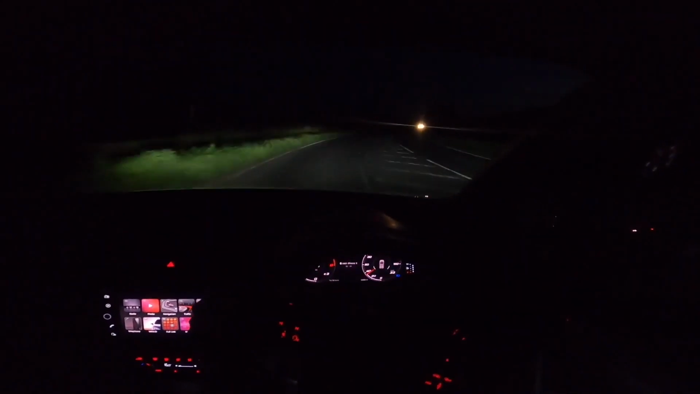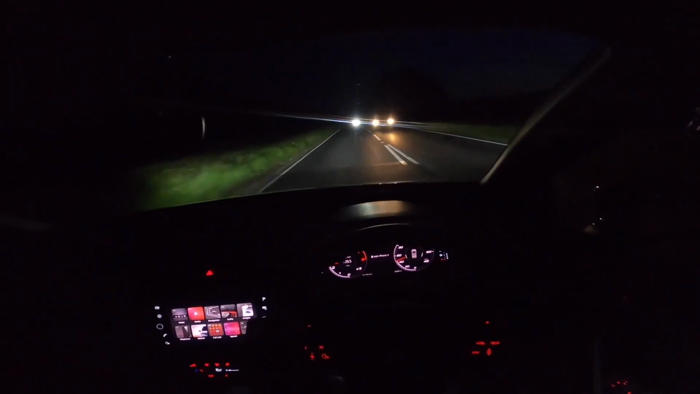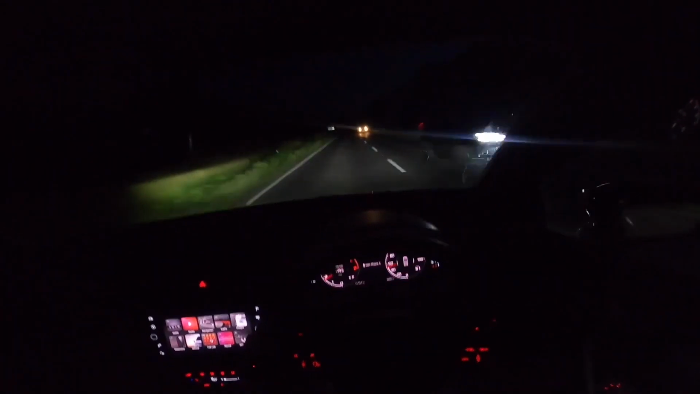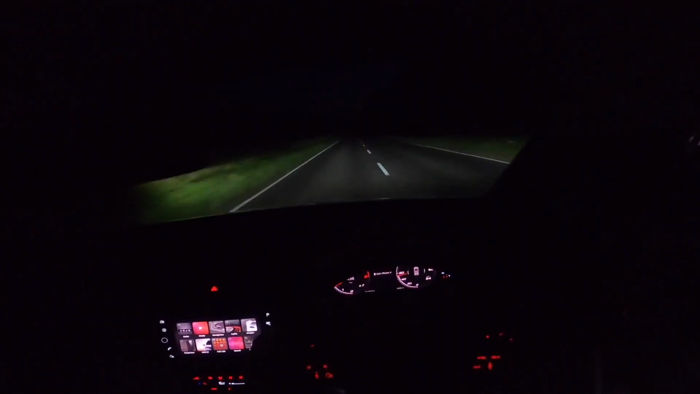We're in eco at the moment, but I want to show you guys some of the different features that this car has. We've got different drive modes. At the moment we're in eco. It's really economical, 7-speed.